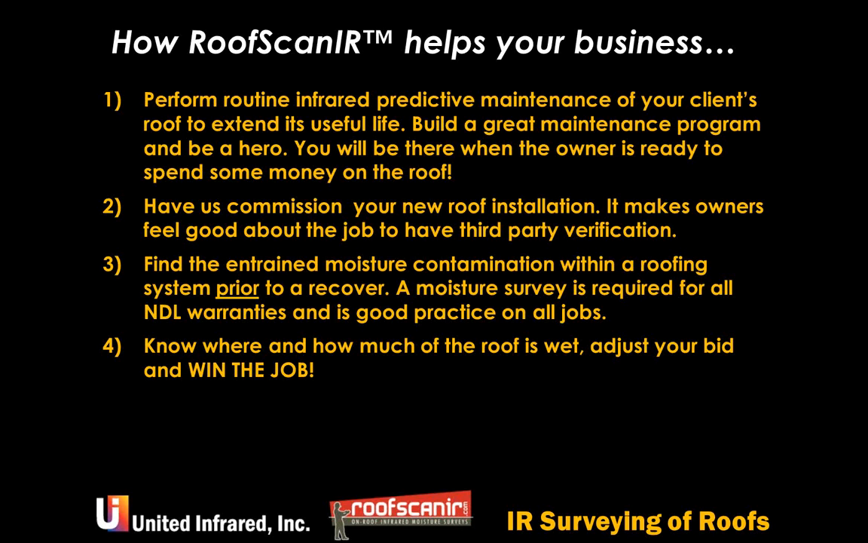and win the job. Well, let's say that you're doing a job and at least you get the notice to bid on a job. Maybe you haven't been their maintenance hero forever, and you want to know the condition of the roof. And as they said, hey, we want to remove and replace wet insulation. And your competitors go up on the roof and they walk around and they feel a bunch of soft stuff, and they don't know, they're guessing. They don't have infrared, they don't use moisture meters, and even if they do, they only get a little slight idea.